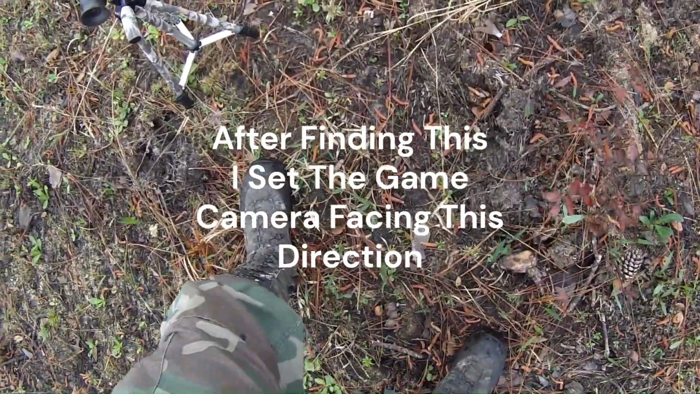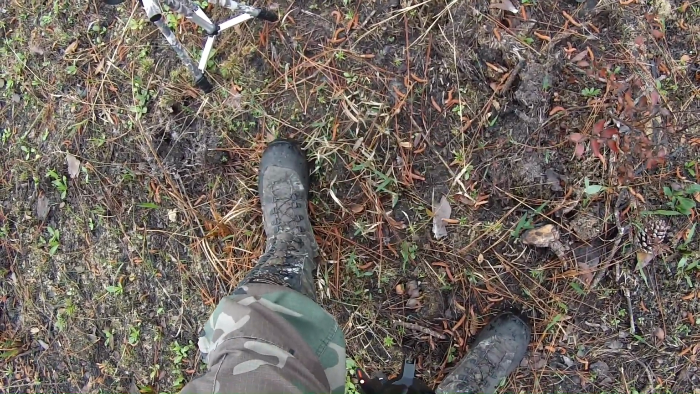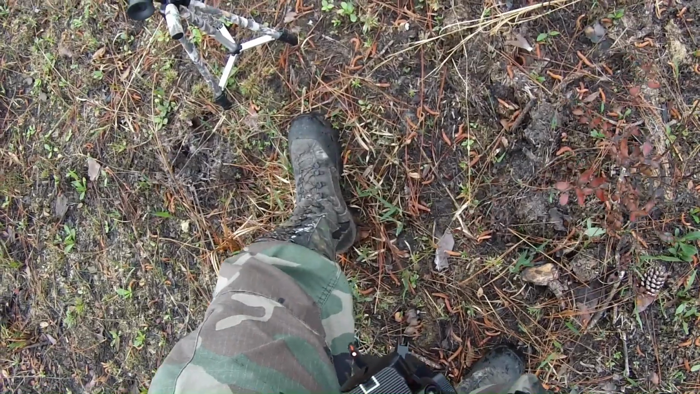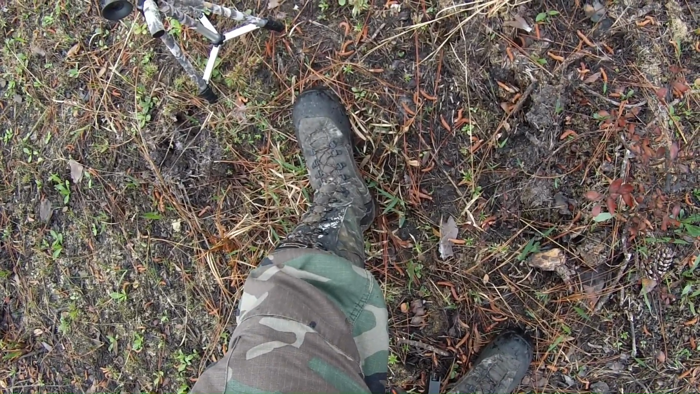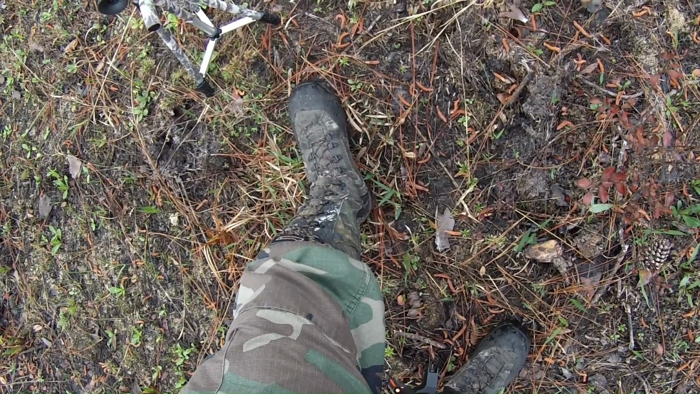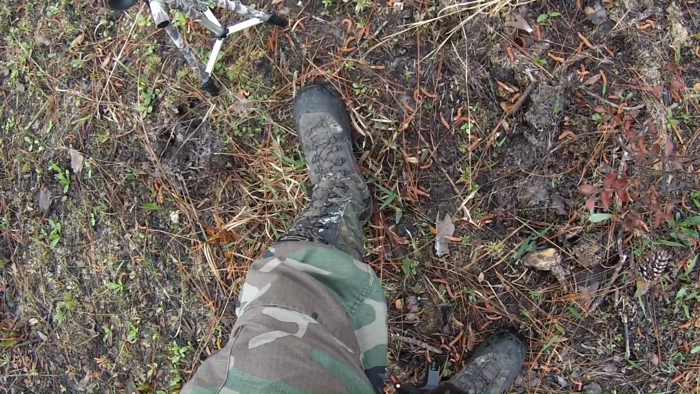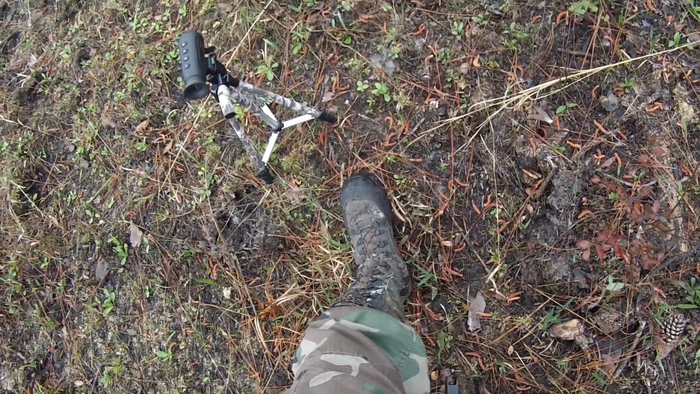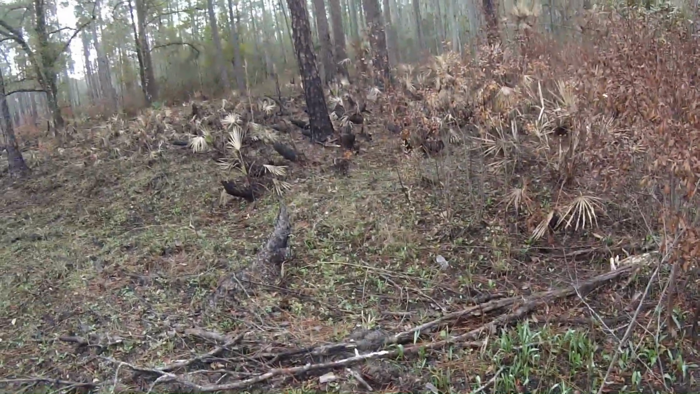I'll get the camcorder out here in a second and film it. That looks like a pretty good footprint right there. It's about 3 to 4 inches bigger than my foot, than my boot. It looks like a right foot, and it's headed right up in here.